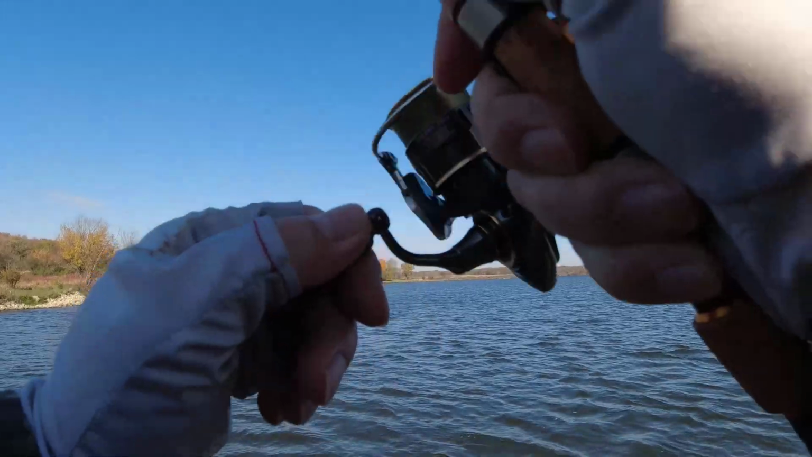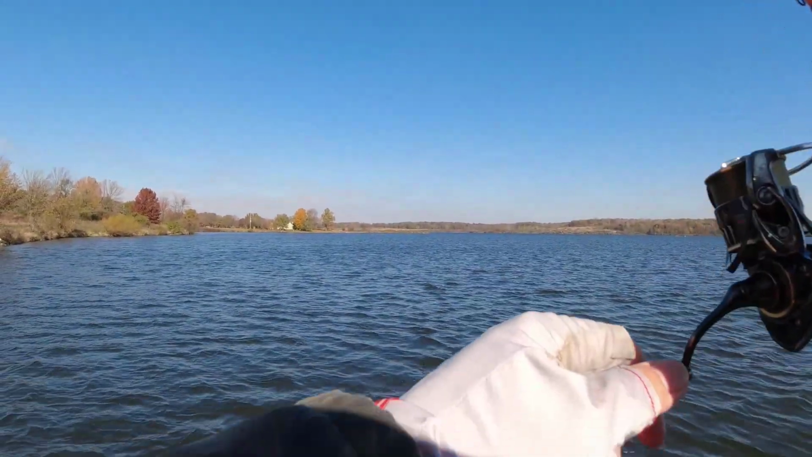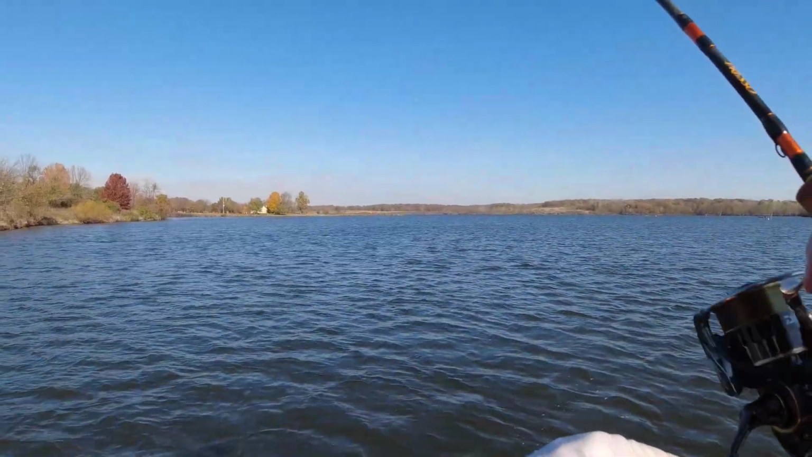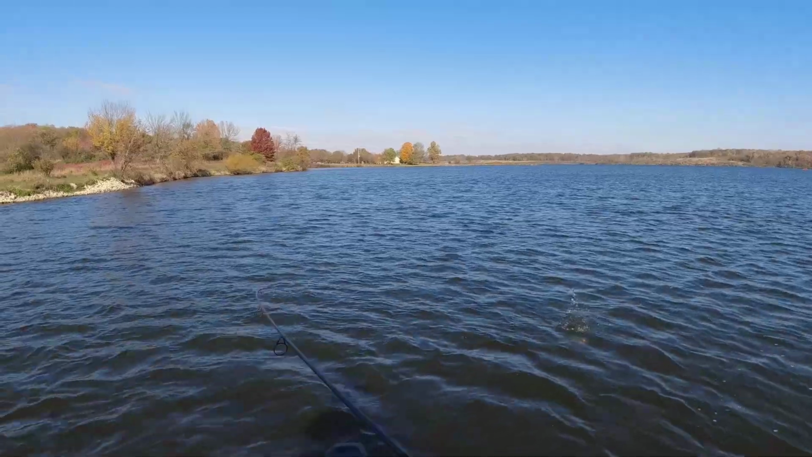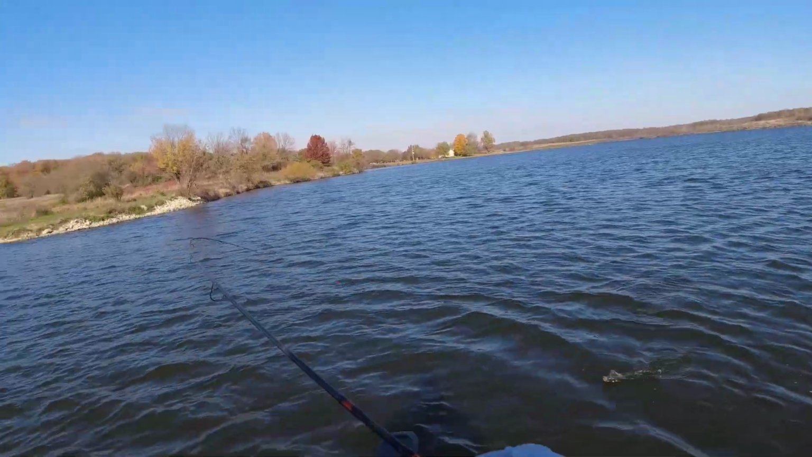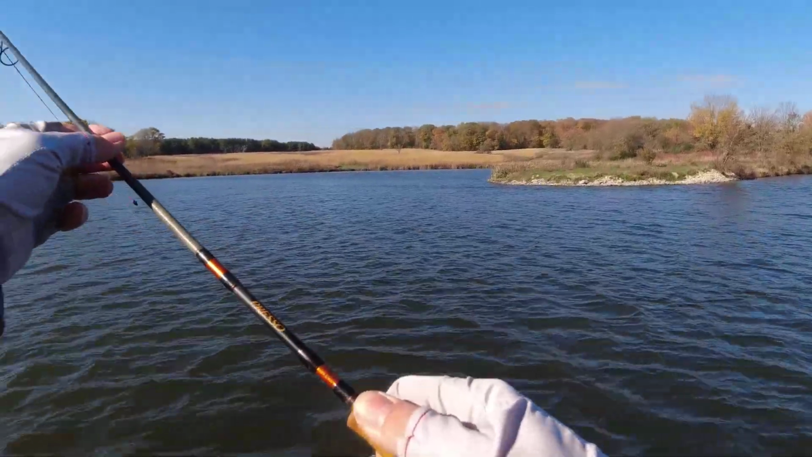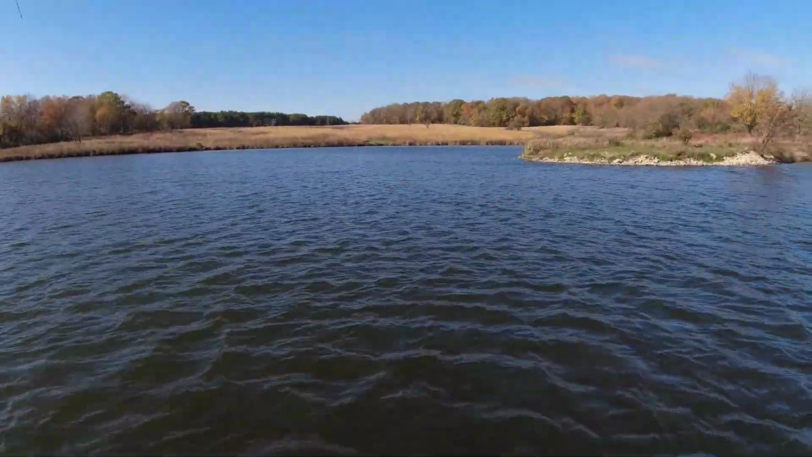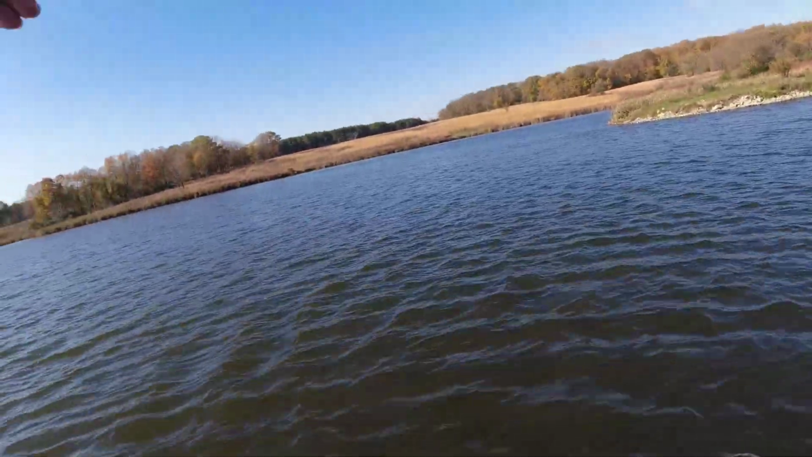This will be the last fish. Head shakes. Should be a crappie. Yep. That's my information for you folks. You do with it what you want. That's another nice crappie. Okay, this one was just 10 inch, but come on, man.